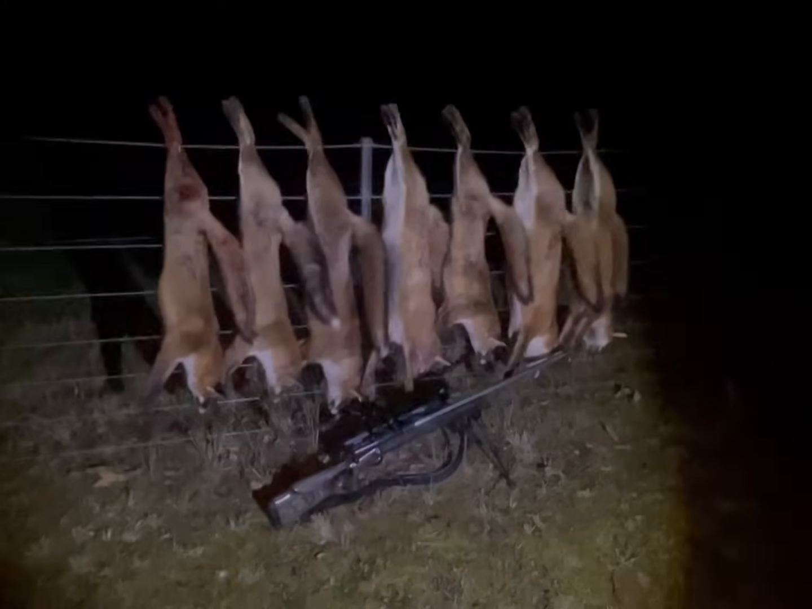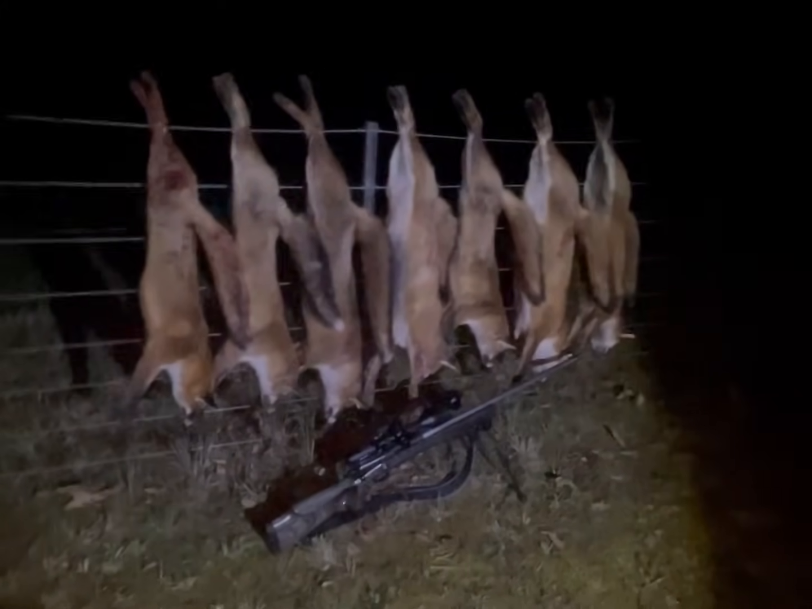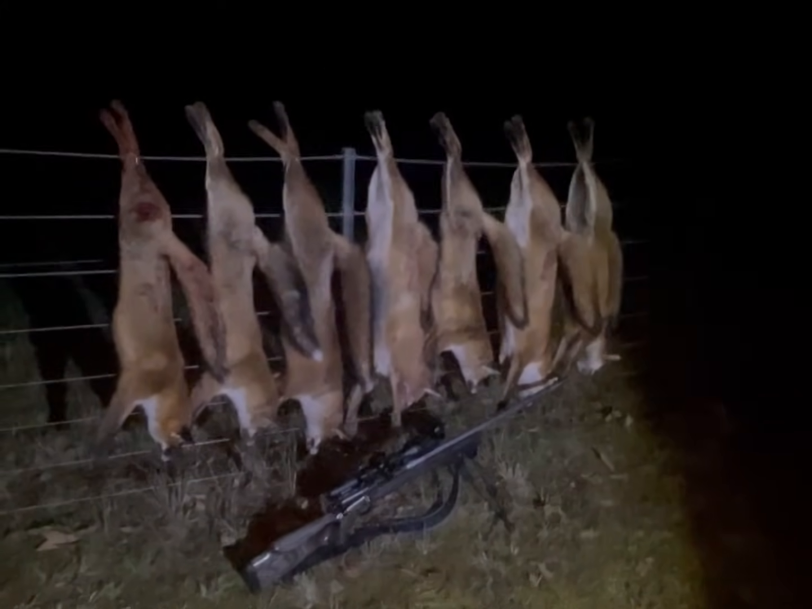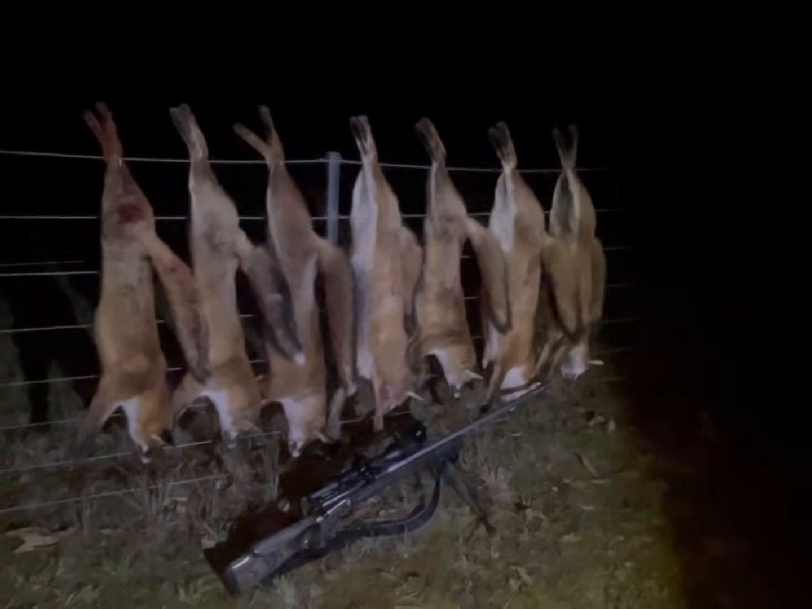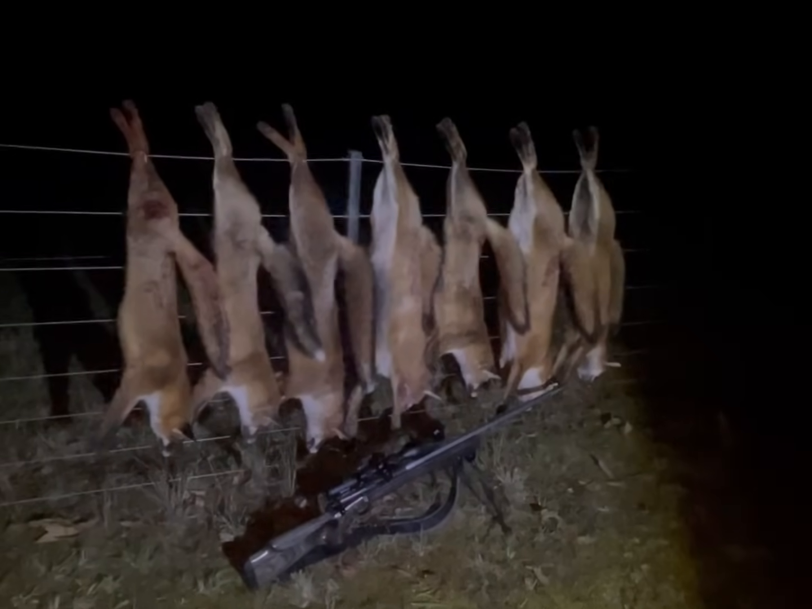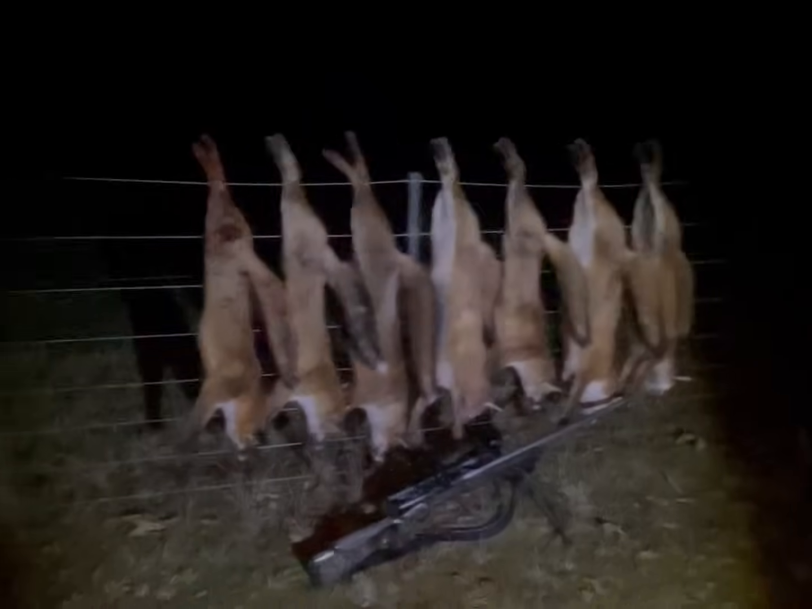Funnily enough, that was actually in the same paddock as I shot those 3 earlier, only an hour ago. I've just come down a different track to come to the top end of it. But yeah, same paddock, and there was another 3 in it. Well, 2 in it, but 1 in the paddock just beside it. Bloody foxes everywhere. Well guys, that's me done for the night. I finished with 7, plus that one out in the paddock there somewhere that I obviously hit, but he got up and ran and I couldn't find him, so we can't count him. So 7 scalps, pretty good effort.